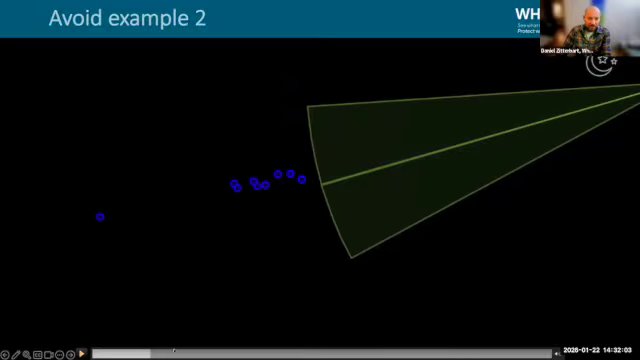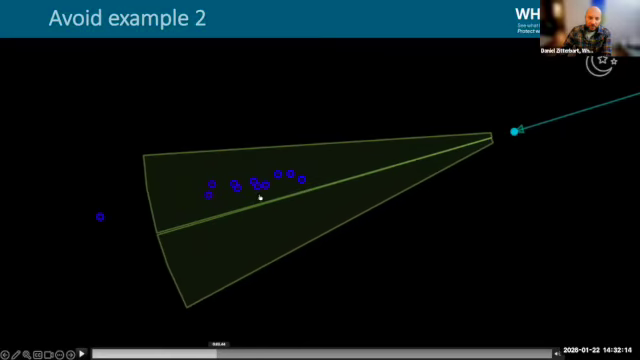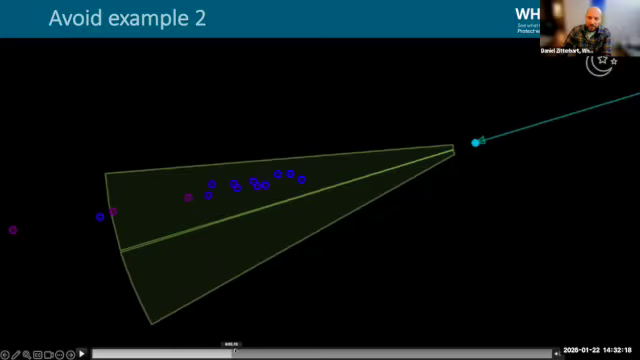Here's another example. You can see the coin we depict here is about 2 kilometers, a bit more than 1 nautical mile. And those whales were even detected beyond that. The vessel is coming in. Those whales are outside of the center cone. So the vessel is actually not doing anything yet.